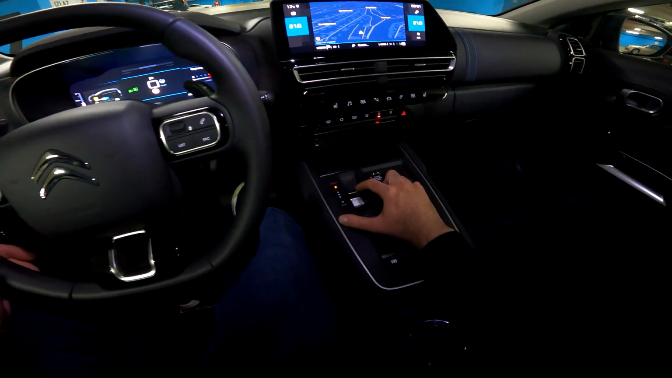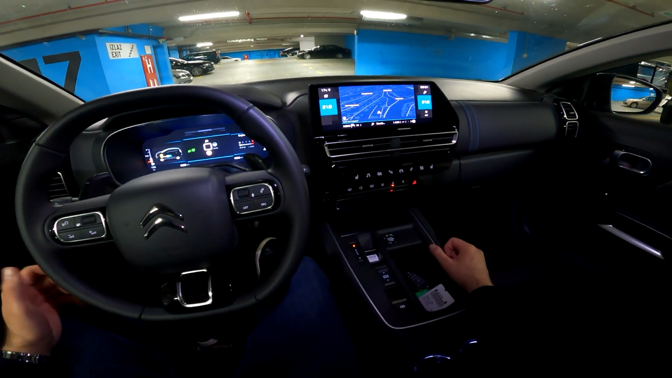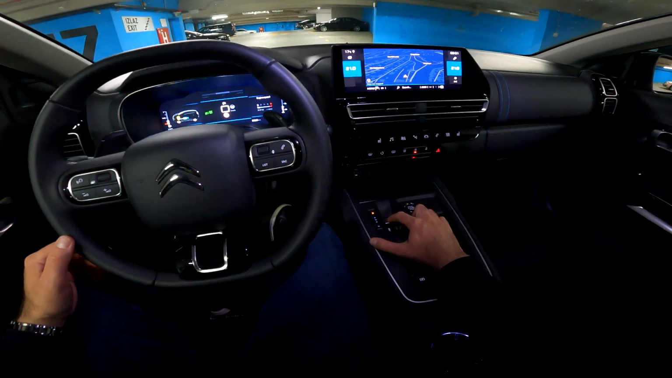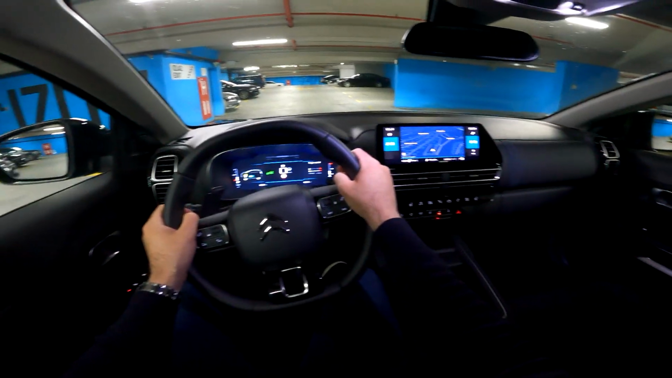So here is the gear selector for the new EDCS 6 electrified dual clutch automatic transmission. Put it to drive and we can start our drive.